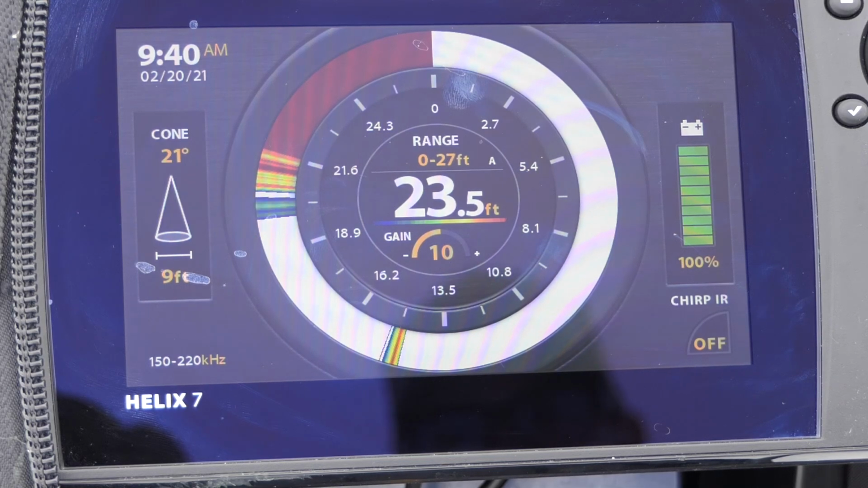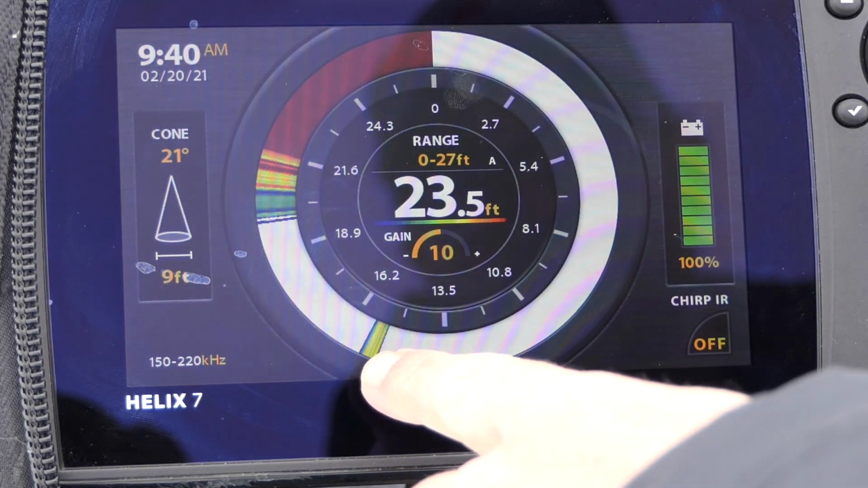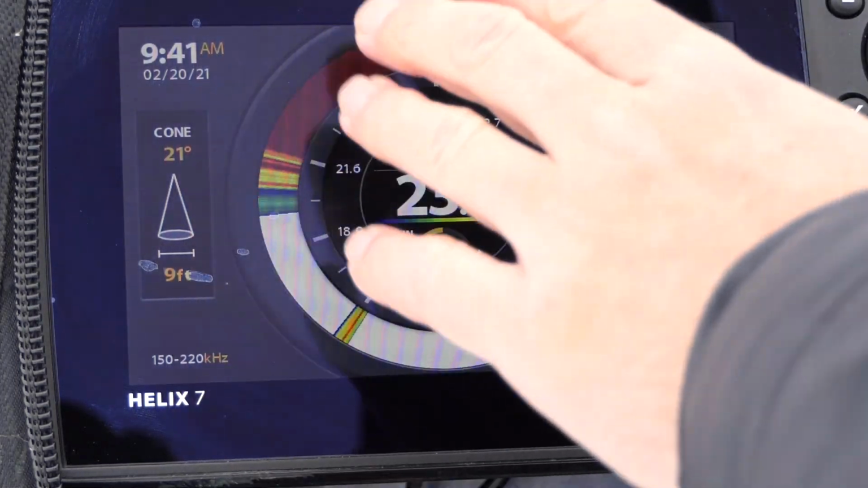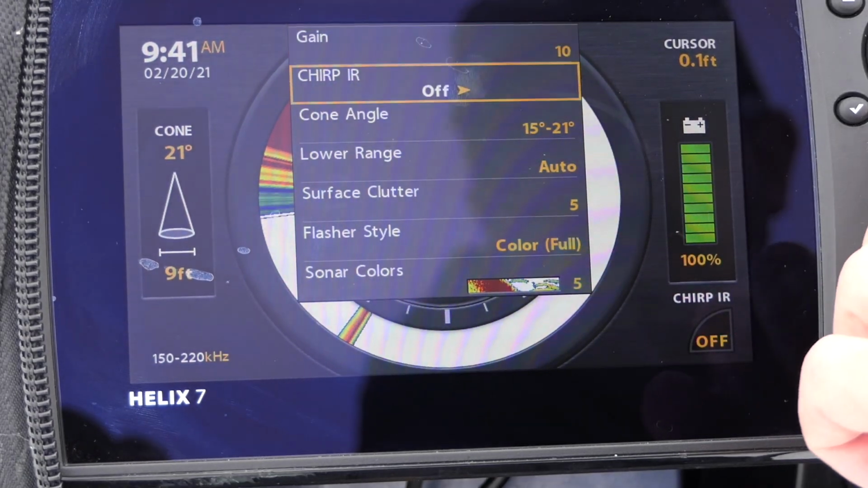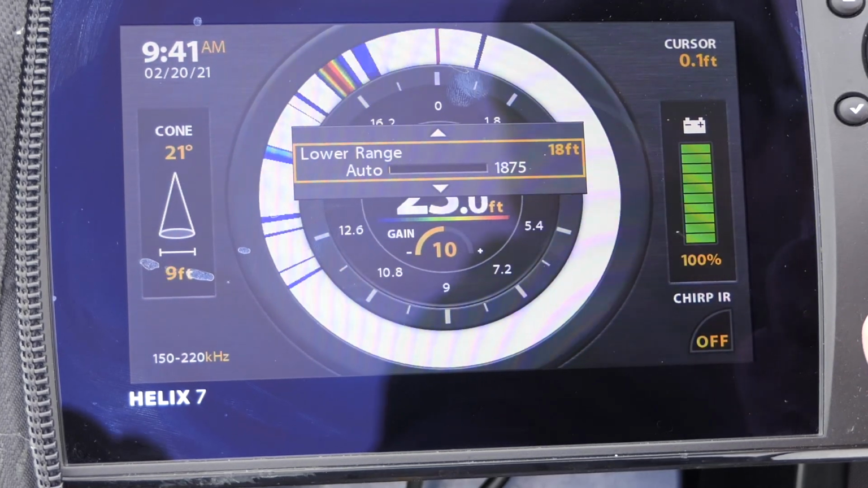The intensity of the return is still based on color, right? So that red return is the strongest and blue is the softest return. So you can see as I jig, the jig goes up and down. Now I can manually set the bottom here so that it takes up more space, so I get a little bit better look at the entire water column. I can go to menu, go down to lower range, and then kick that to like 23 or 24 feet.